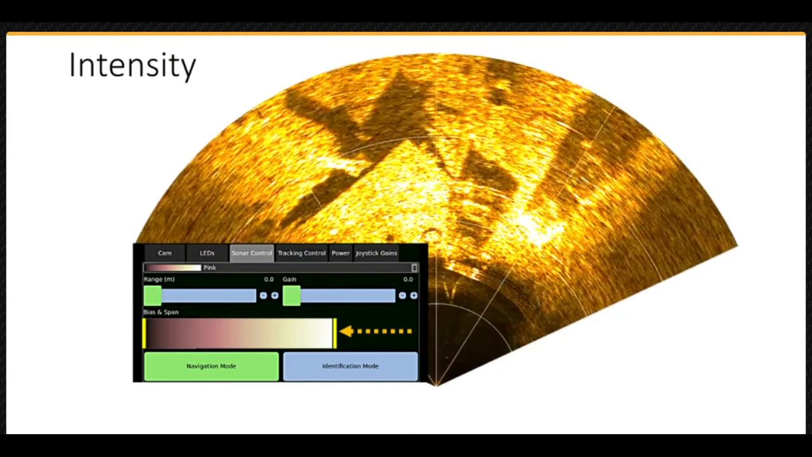The right side of the slider can be moved to the left to reduce the span from that end. This effectively makes the entire image brighter, as you can see in this example. Again, this example exaggerates the effect so that it is more obvious. You can see that the bright targets are almost completely washed out.